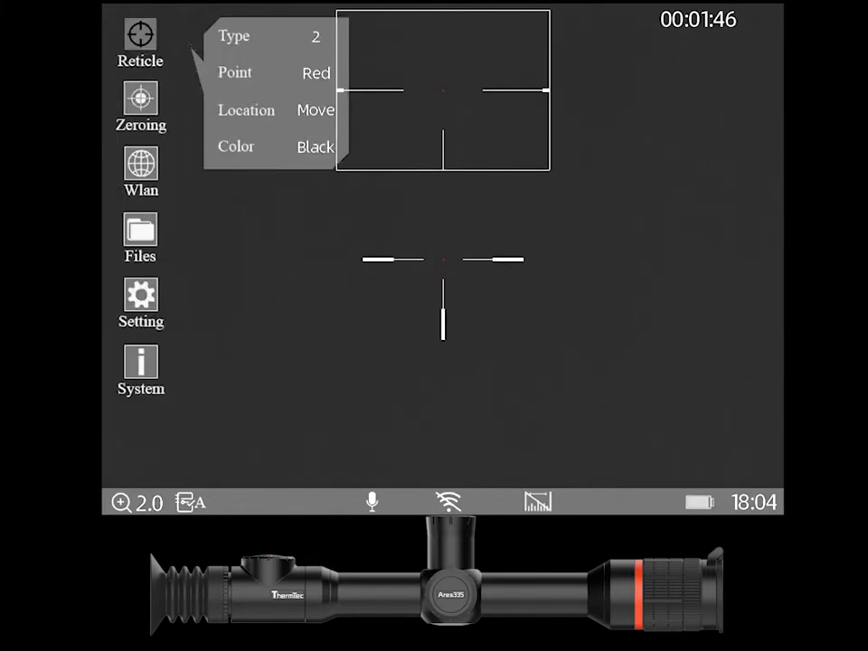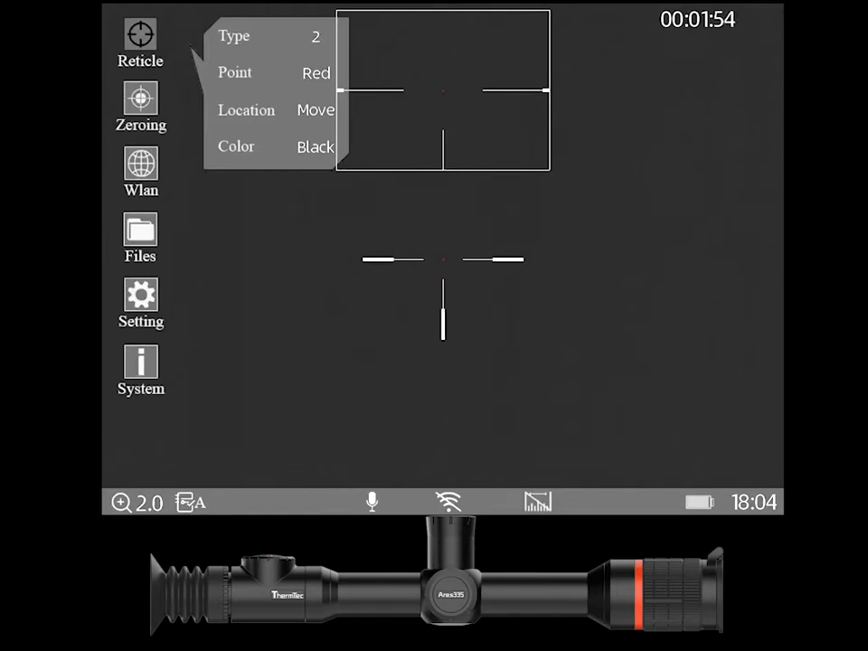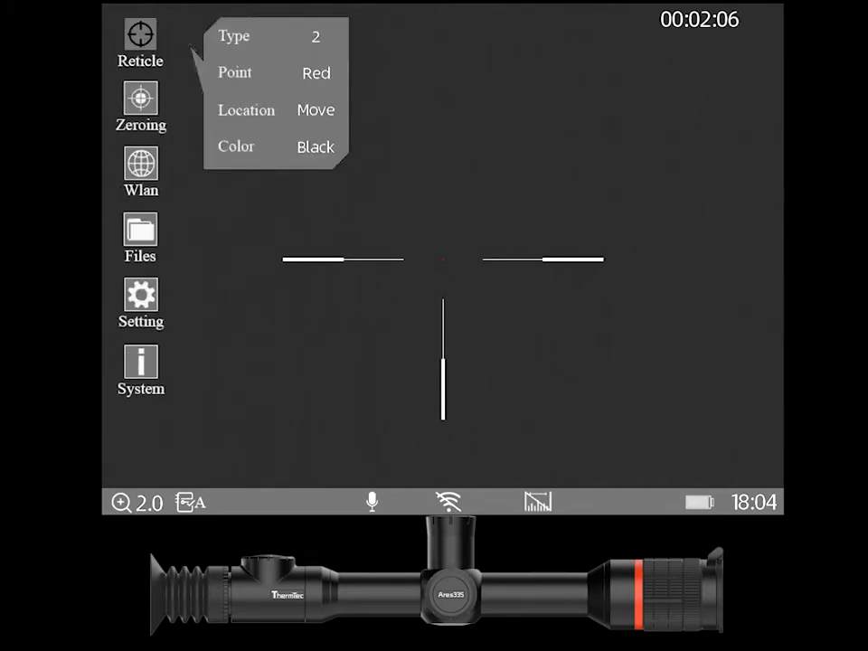Then we've got our reticles, and actually what I'm going to do is turn the picture-in-picture back off, and then I'll walk you through the actual reticles that are in this scope. So I'm just going to scroll back up, turn off picture-in-picture. Okay, go down to reticles. Actually, I'm going to zoom out, because at the moment those reticles are going to look a lot bigger than what they are, because we're zoomed into 2 magnification since we had the picture-in-picture on. So, type, we can change the type of reticle.